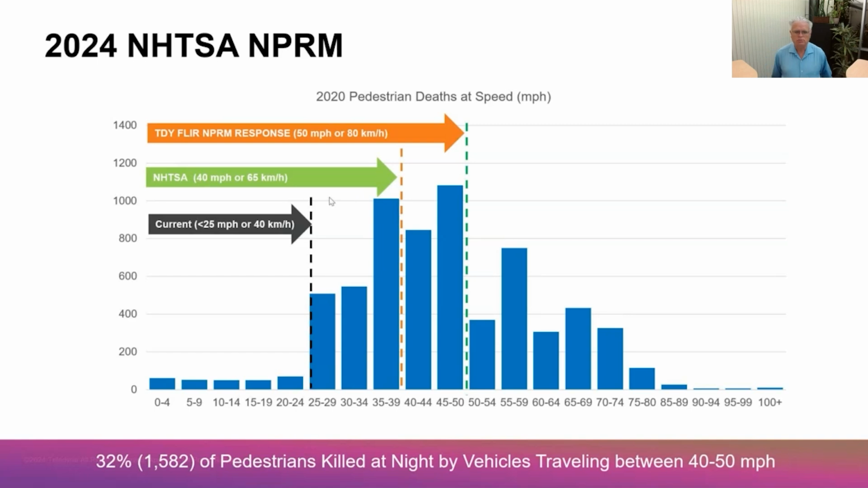They also notably required that the testing be conducted in real world situations, in both daytime and nighttime, where the fatalities tend to happen. So a giant step forward.